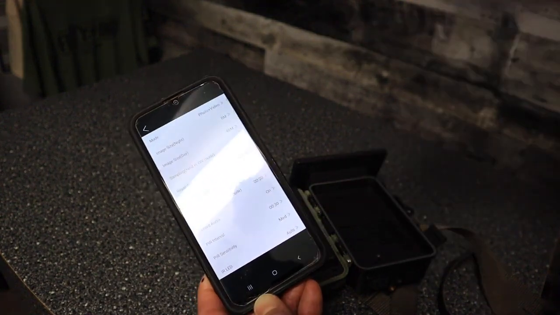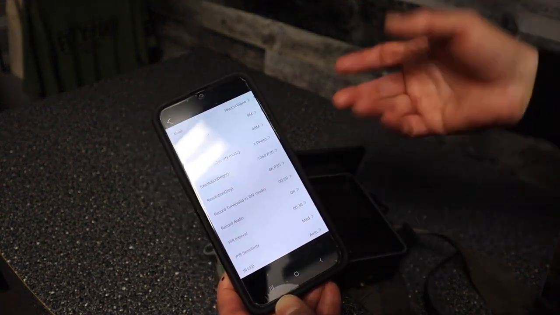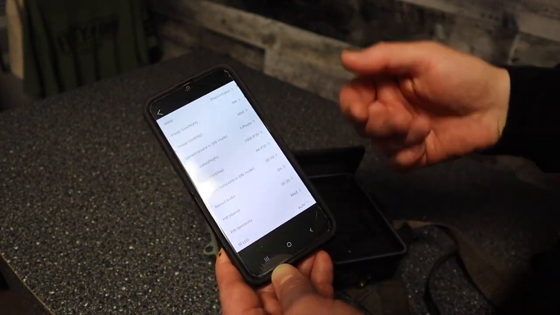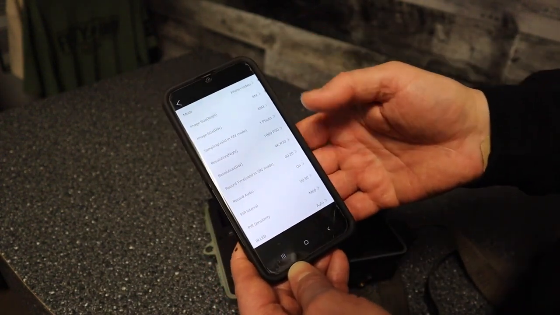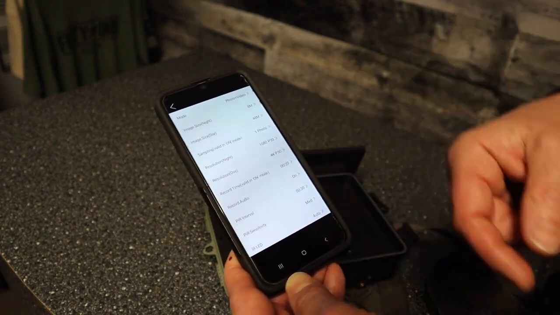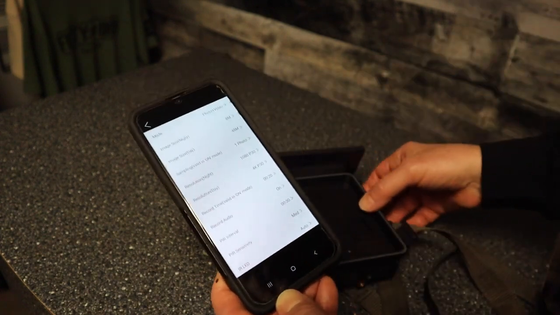Once I set them up, usually there's not a lot of changes for me that I would do anyways. But I do like the option to be able to see things without pulling the card. I can be in the woods and see all the pictures and videos that I got without actually having to go take the card home and download all the cards. So that's a nice feature there.